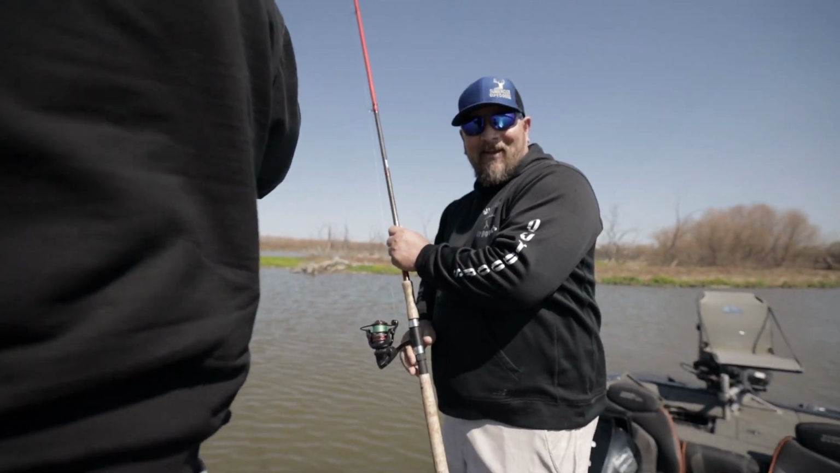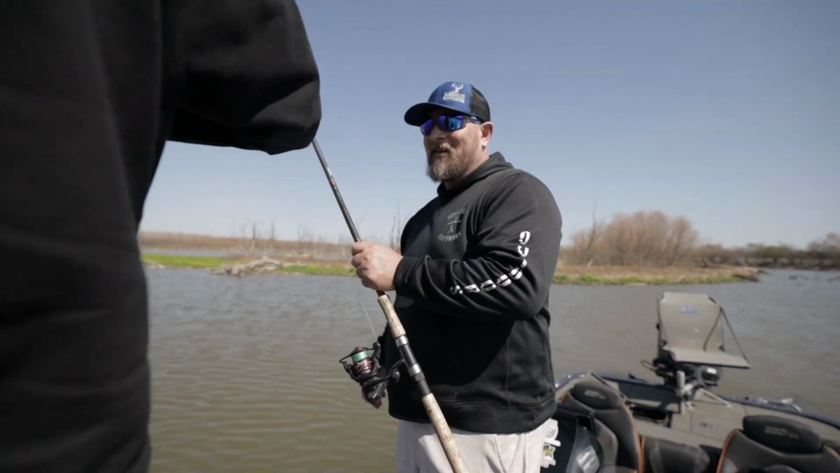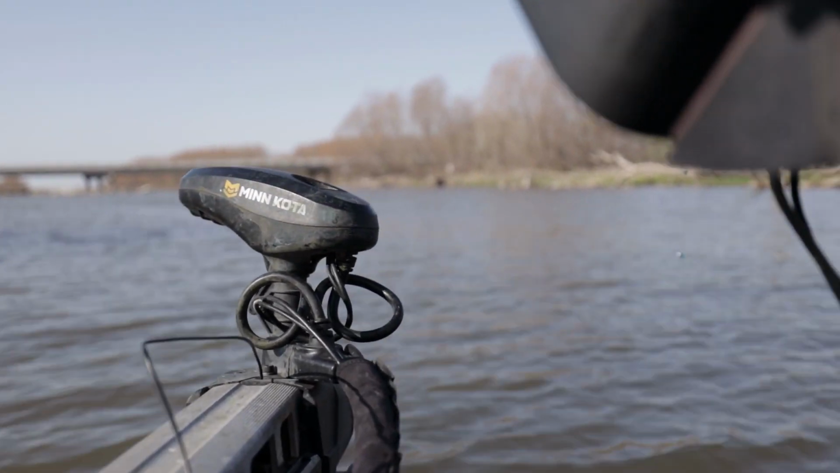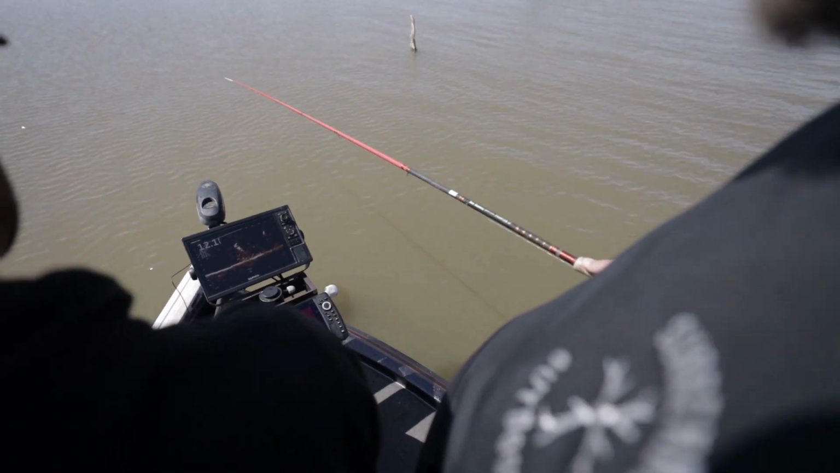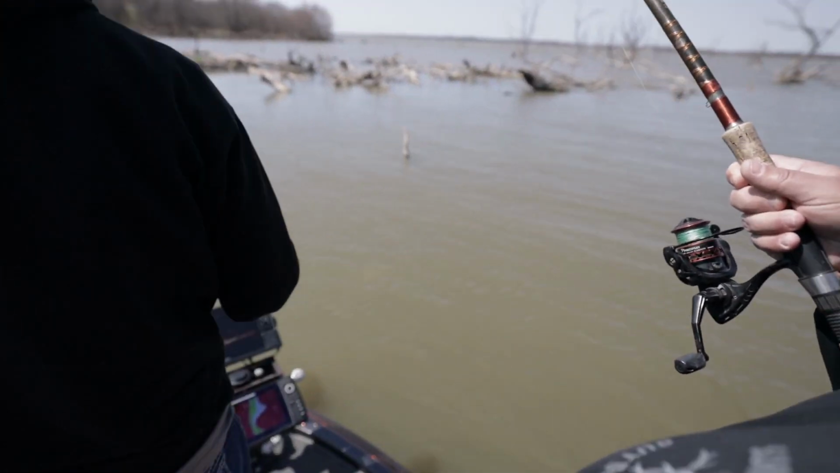Did you get all that? That was pretty wild. I saw him hit it on the screen and then come up in front of me right out of the water. That was awesome. Go down to the left, to the left, to the left. There you go. Again. Up just a little bit. That's both crappie? Up. Two of them? Get ready to get. Got him. Oh, that's a good one.